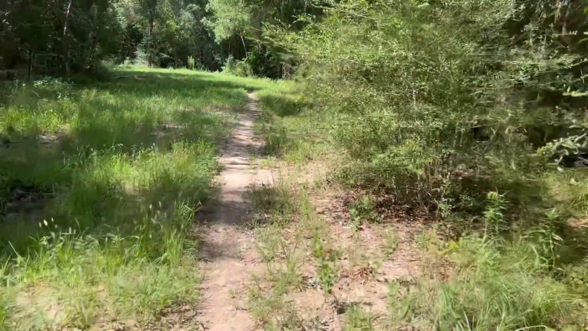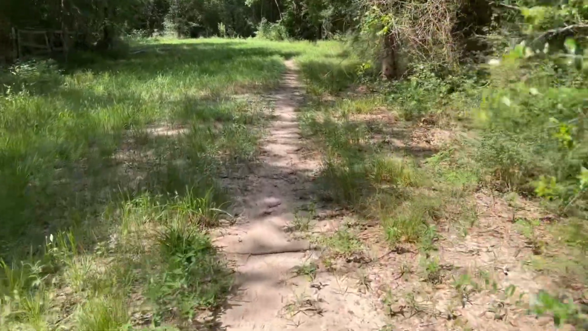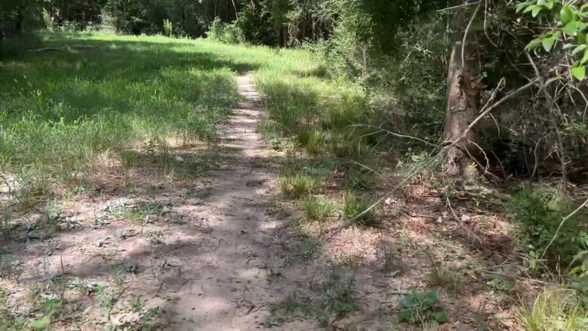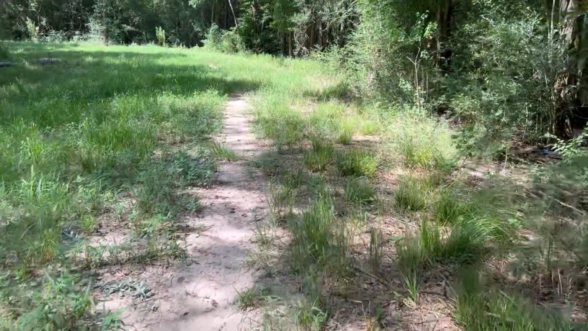Ready to get out of these clothes and shoes. They're pretty wet right now from the morning dew, and now it's over 90. It's coming up on 11 o'clock.